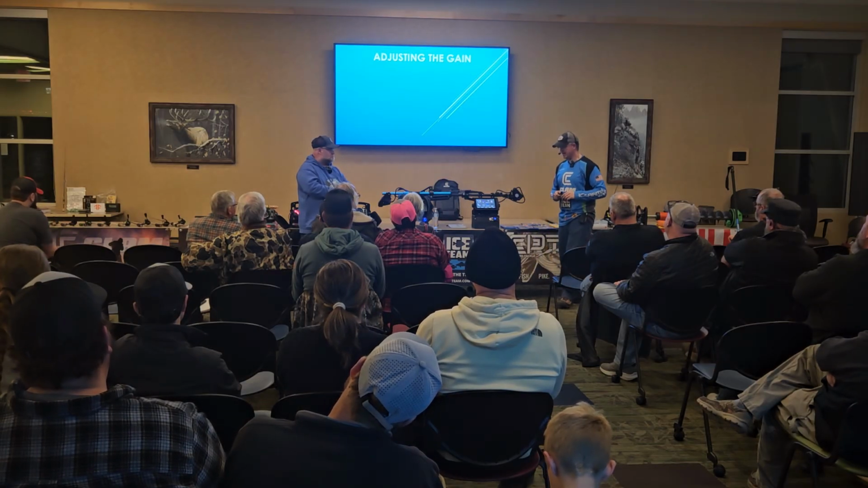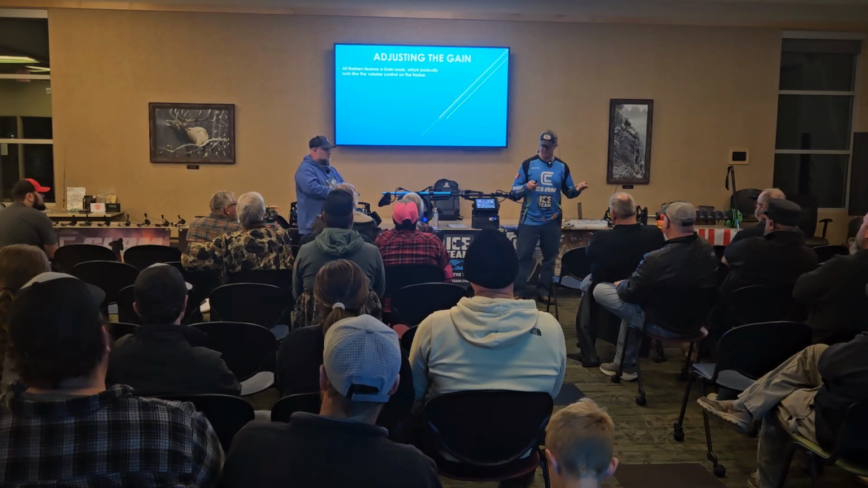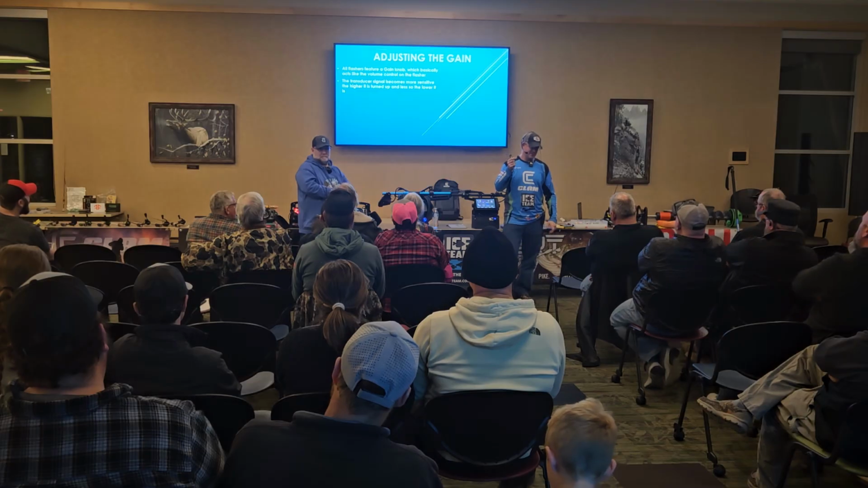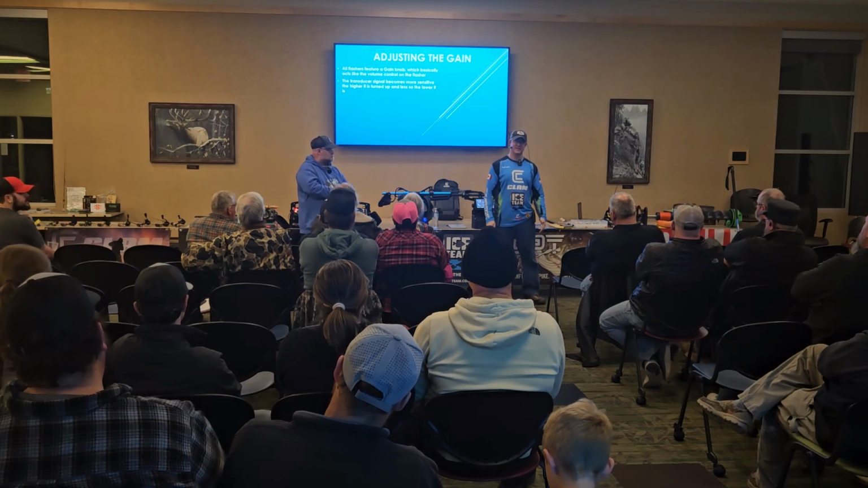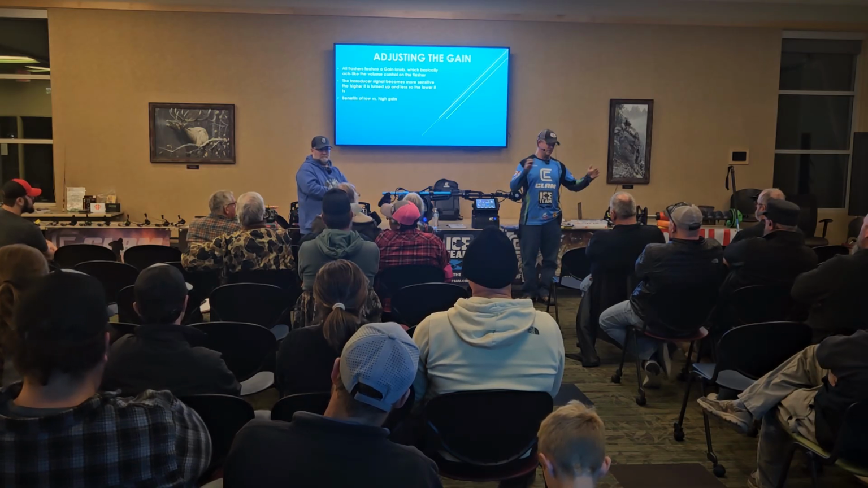All right, adjusting the gain. Gain's always a fun one. So all flashers have it, and it basically acts as the volume control for your flasher. The transfer signal becomes more sensitive the higher you turn it up. You can see your lure more, but then you start picking up everything else around you. The more you turn down the gain, the more you start losing it. So there are some benefits to having a high gain and a low gain.